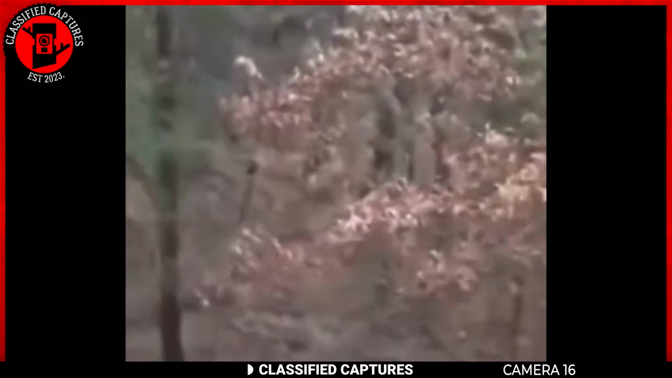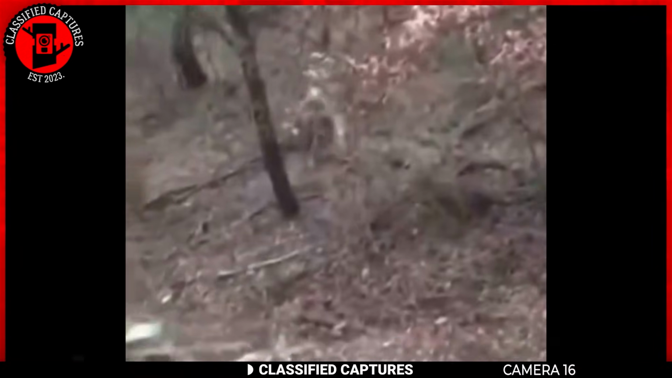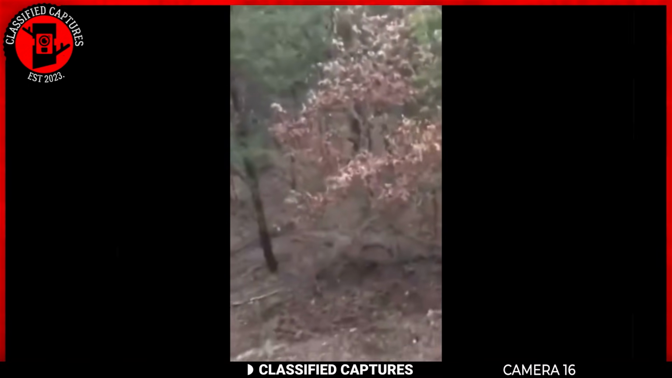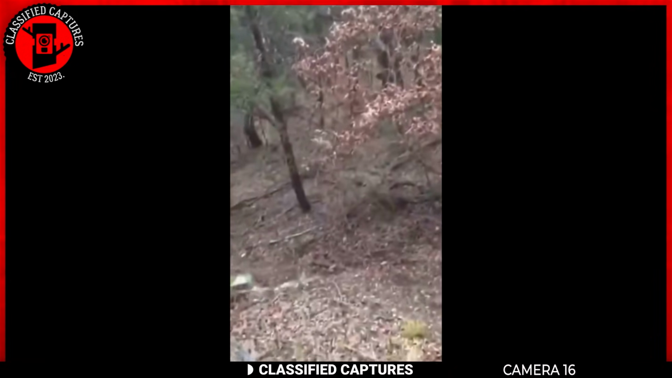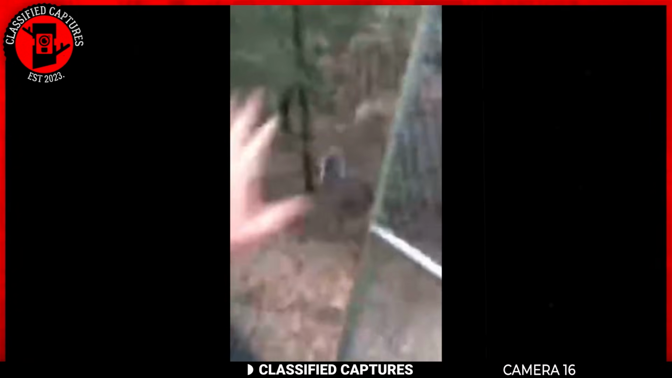The footage reveals a creature resembling something out of a nightmare, a pale, slender figure with elongated limbs moving swiftly through the trees. Its gait was unsettling, reminiscent of a predatory animal stalking its prey. The man's decision to run for safety seemed entirely justified in the face of such a terrifying encounter.